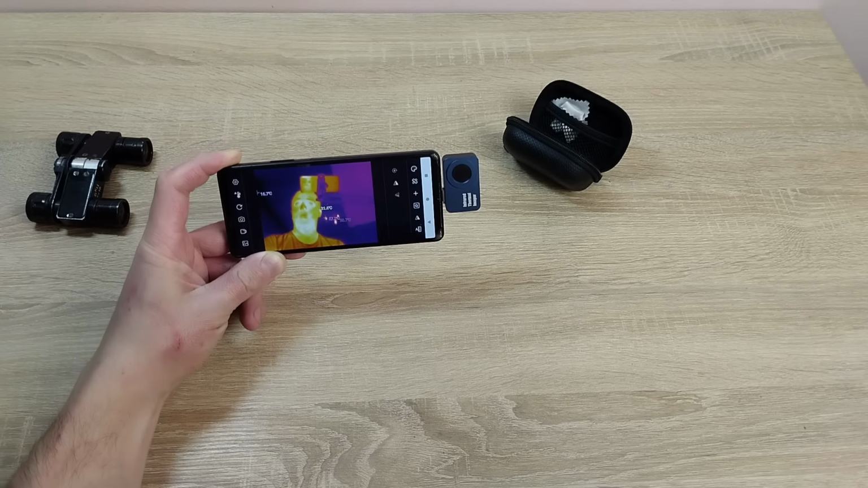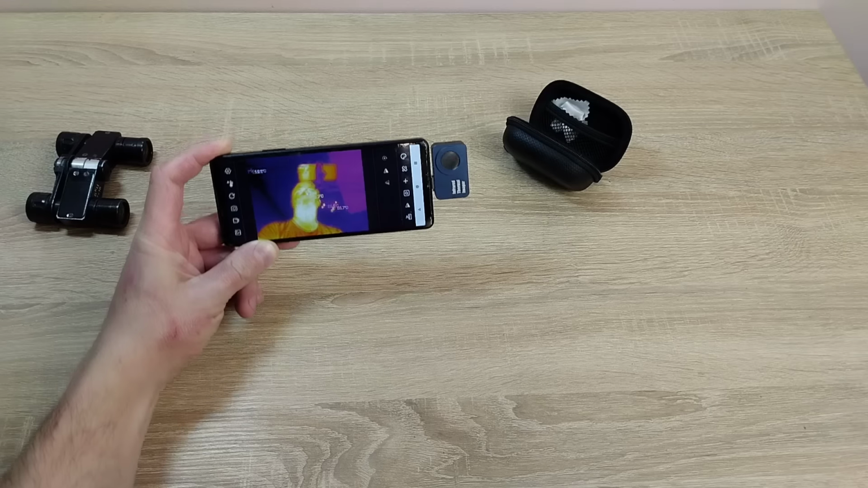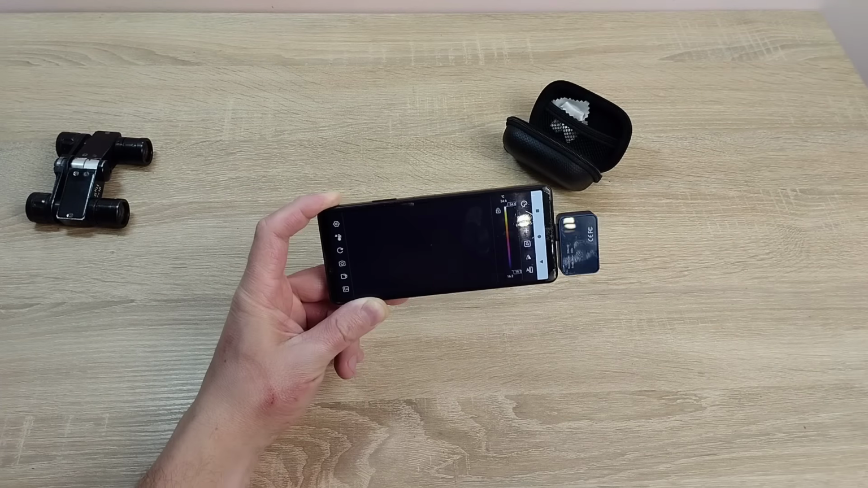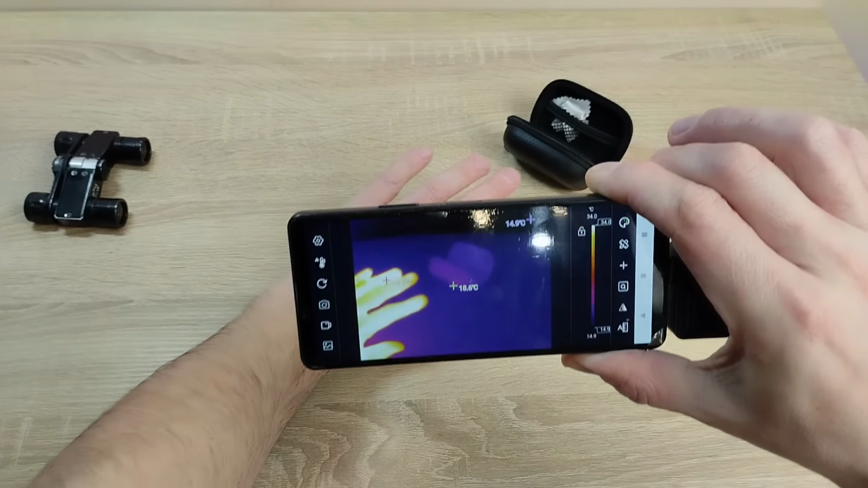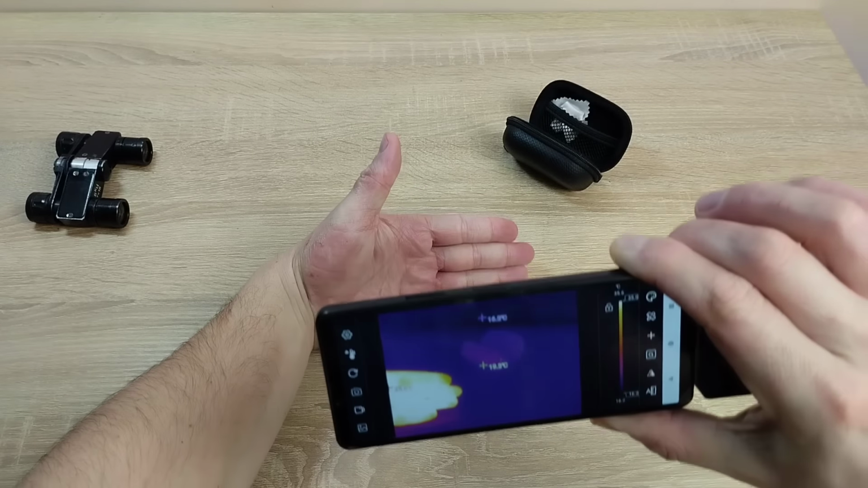This is what it all looks like. Of course, it's a bit scary, but that's how it is. Actually, as you can see right here, I am currently recording this in real time.